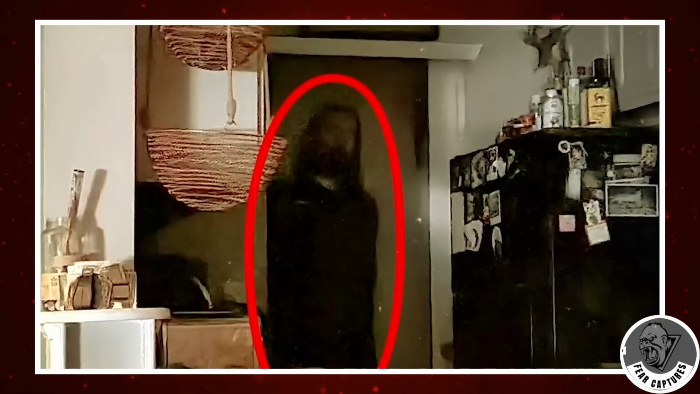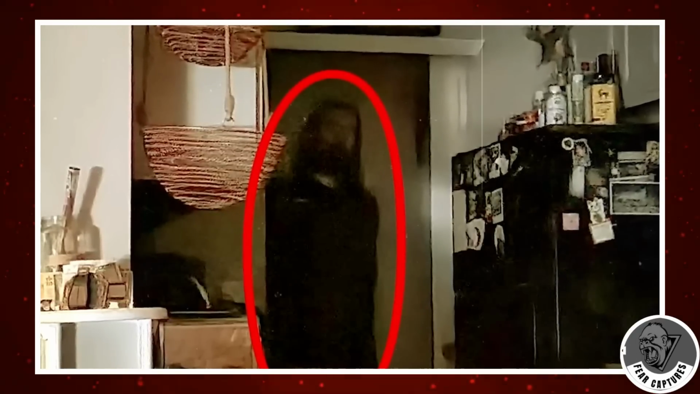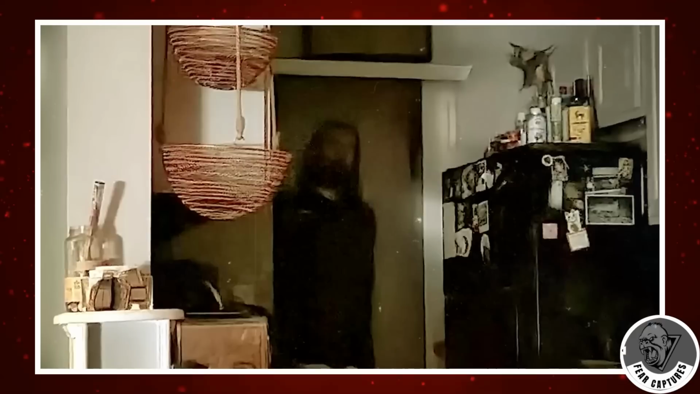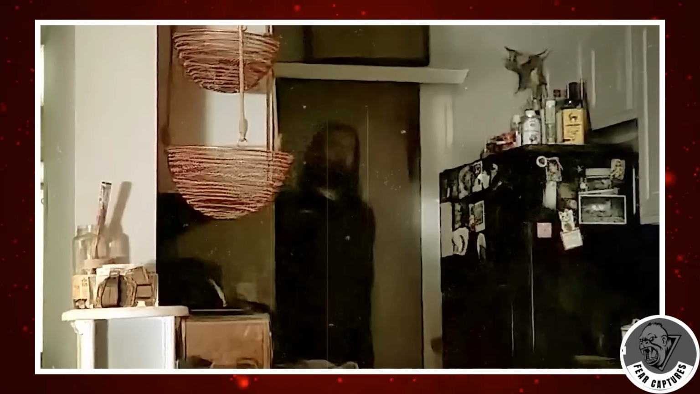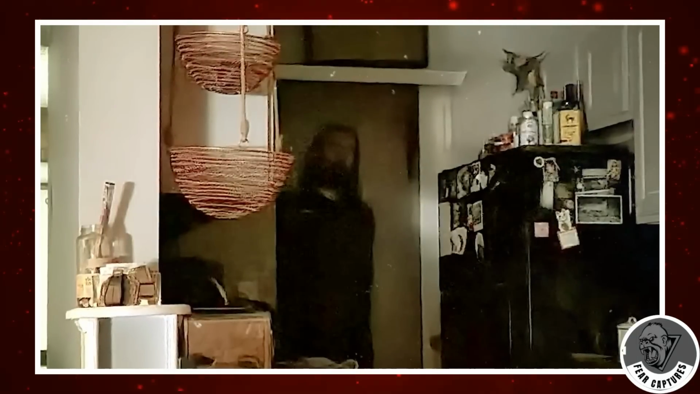Night vision tech works by boosting whatever light is around, making images clearer in low light. People use this for things like nighttime surveillance and search missions. Now the big question: could this shadowy figure be the cause of all the strange noises in the apartment? It's a spooky idea that's got everyone talking.